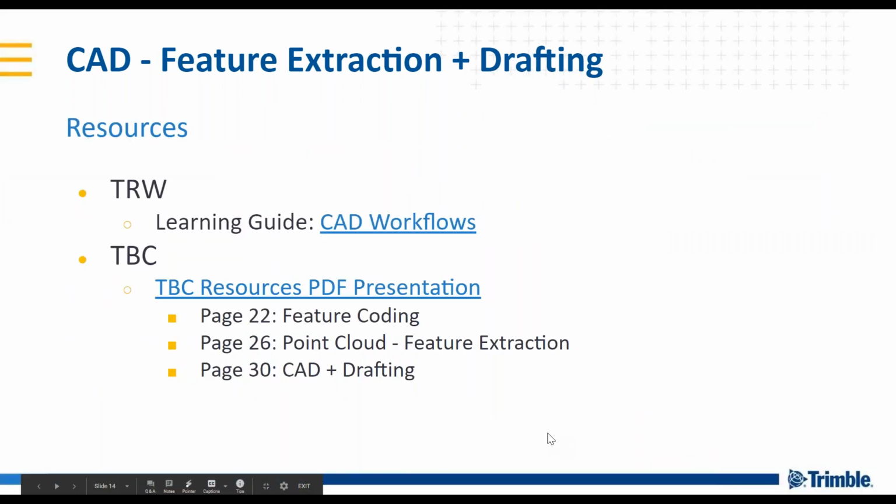All right, resources. CAD workflow learning guide from RealWorks, as well as our TBC resources PDF presentation talking about feature extraction and drafting.